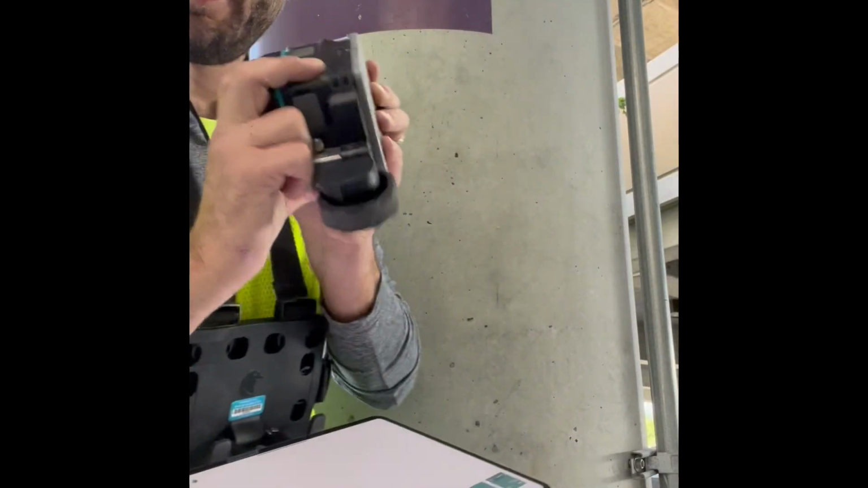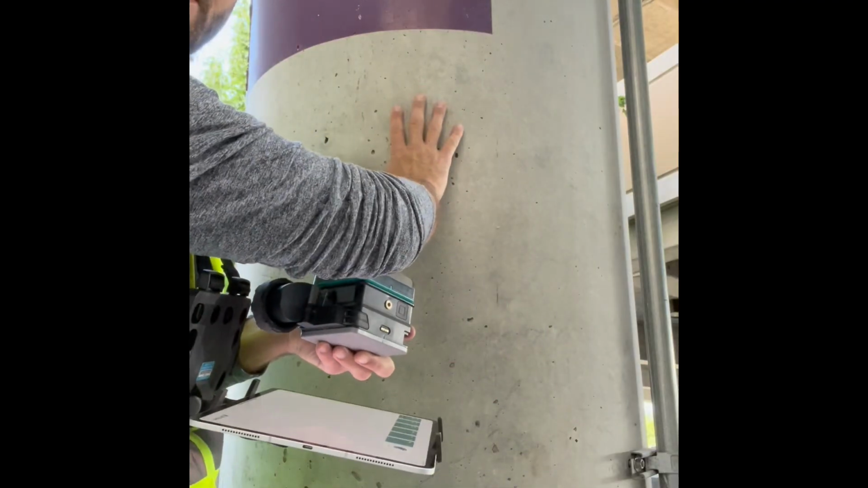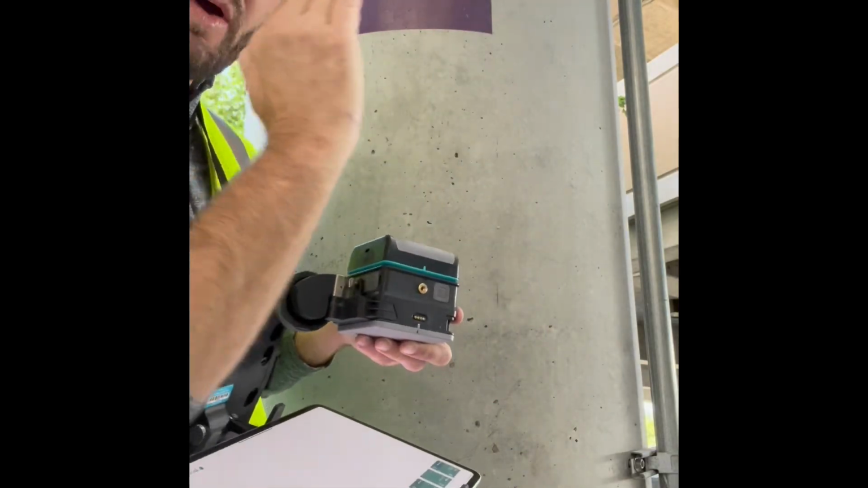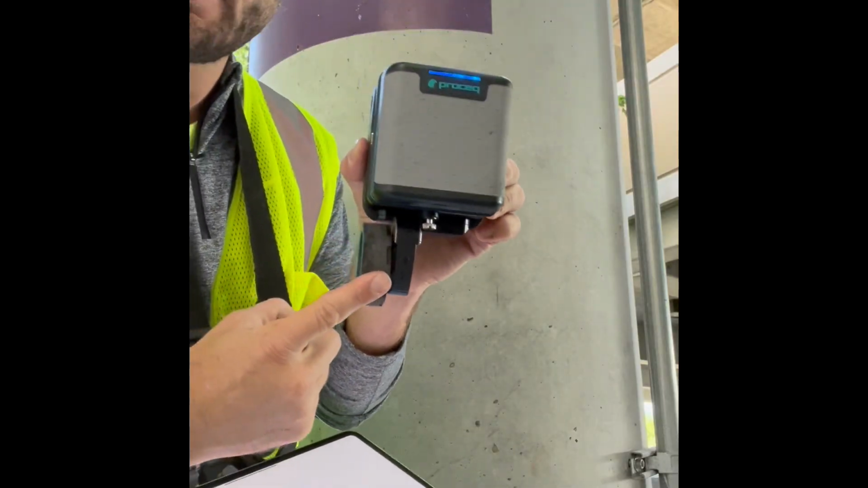Now we're going to talk about the GP8800. On this guy, we're going to scan this concrete pillar right here to show how well it works on a curved surface. So typically my wheel is going to be in the back.